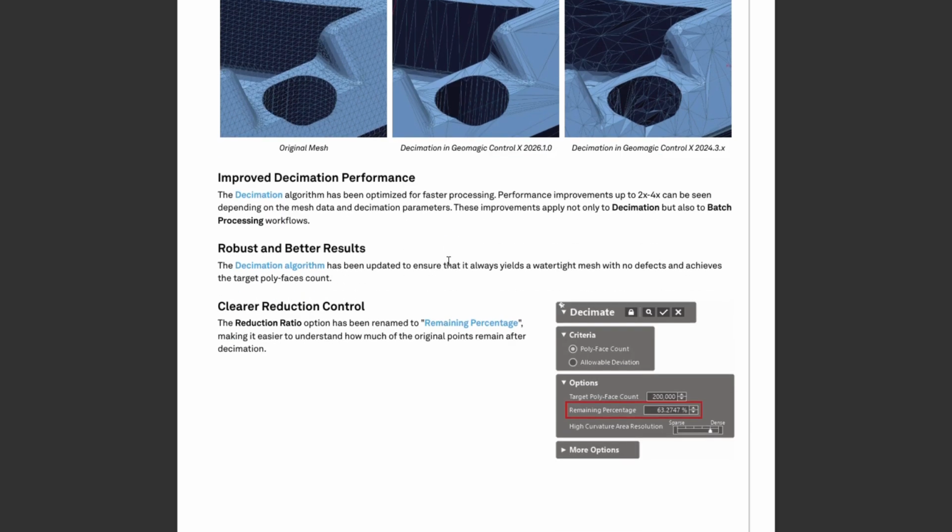There's also, again, like I said, same amount of time, if not quicker. The actual algorithm has been optimized for faster processing, and we're finding that between 2 to 4 times in terms of improvement on that performance. So very, very useful. And they don't only apply to the decimation, but also the batch processing workflows as well. So actually improvements in speed in a few different avenues as well.